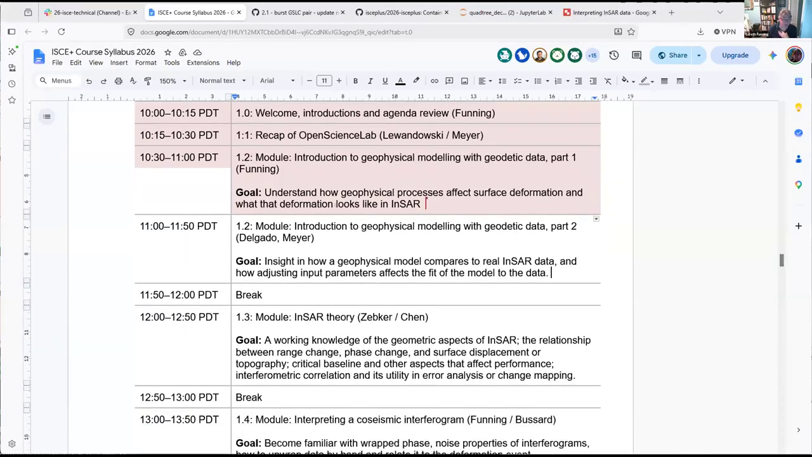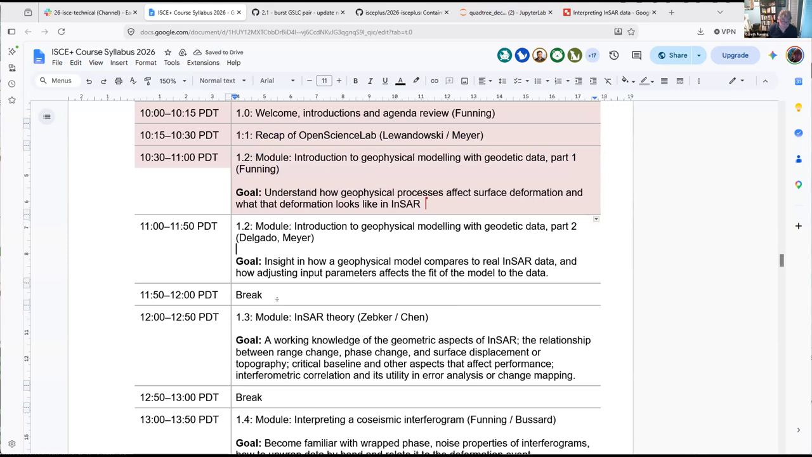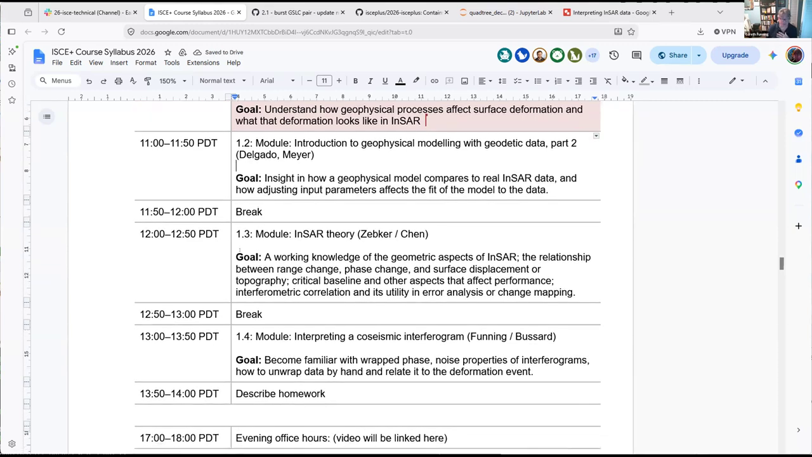So what we're going to have today is a series of modules, starting with introductions, a brief how to use Open Science Lab, and then I will give a brief lecture about geophysical modeling. Then Francisco will lead us through an exercise in actually applying some modeling. We'll have a break, and then in the afternoon, Pacific time, we'll start with a lecture on INSAR theory, and then we'll have an exercise on interferogram interpretation. So that's what you've got coming in the next 4 hours or so.